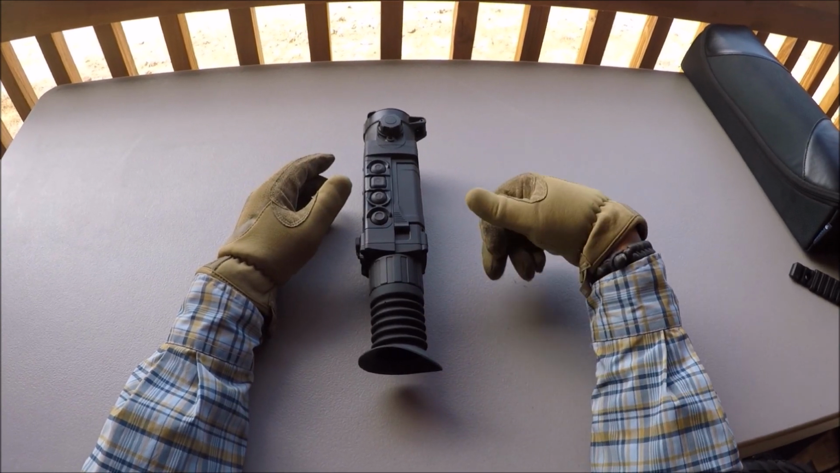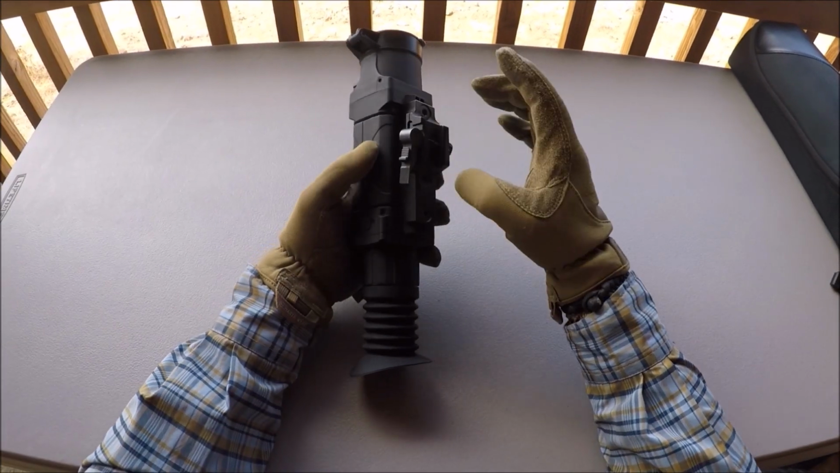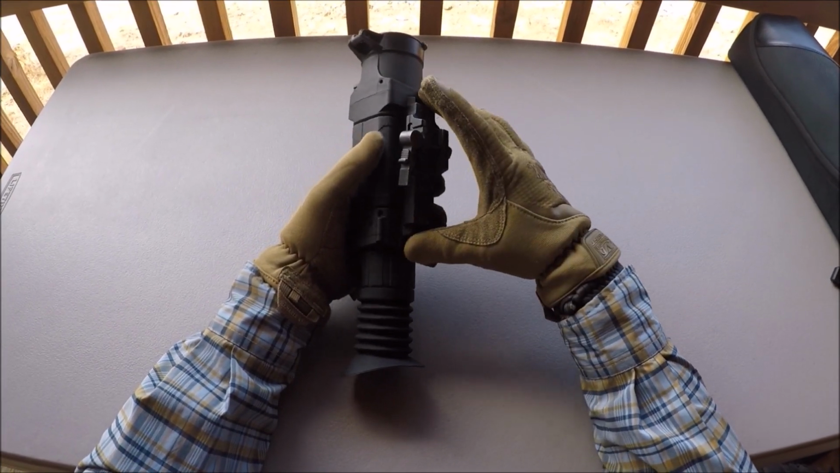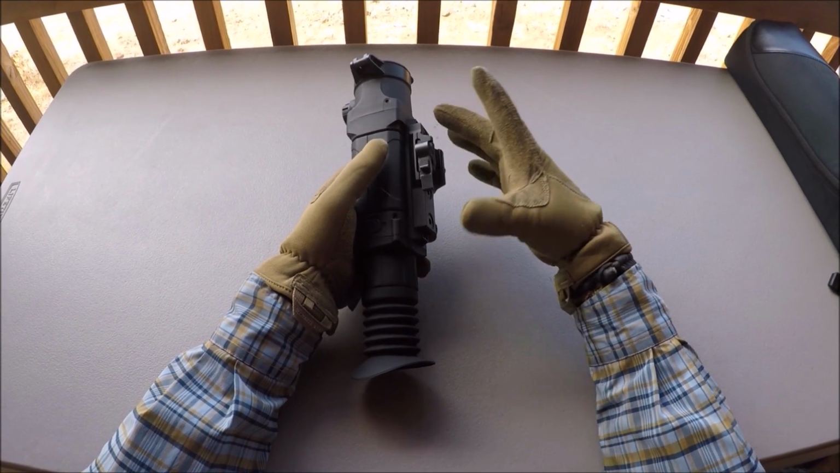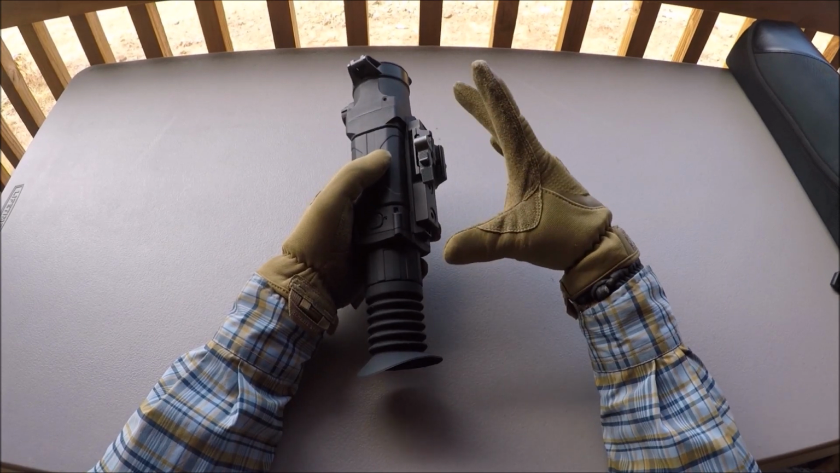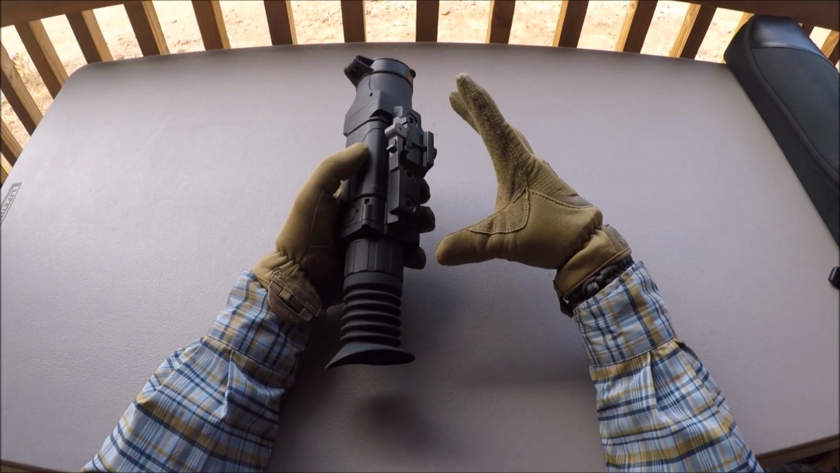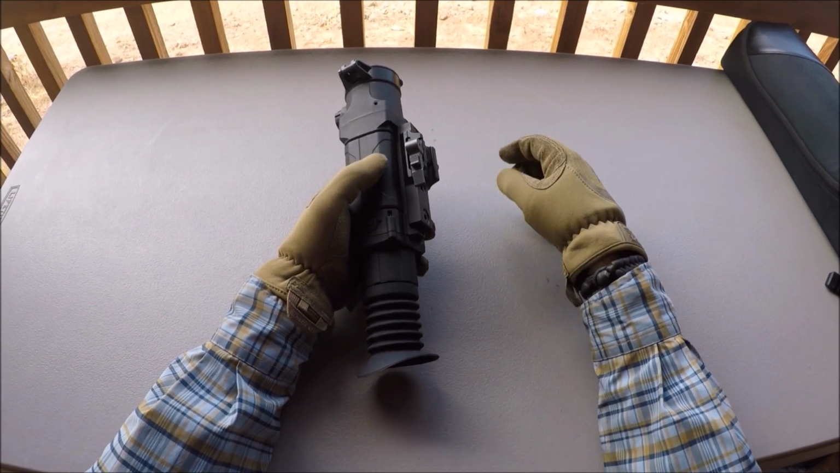Whereas if that happened and it was just the battery, oh well, I could buy another battery. The weapon mount capability of the device is awesome as well. Pulsar gives you just a generic mount that goes on there, and the reviews are really bad. It's a thumb screw style, and I can see why people don't like that mount. I could see the potential for that thing not to hold zero and just to be a pain in the ass to take off and on.